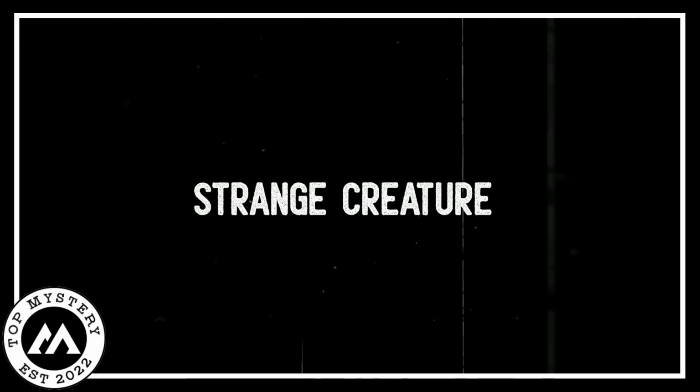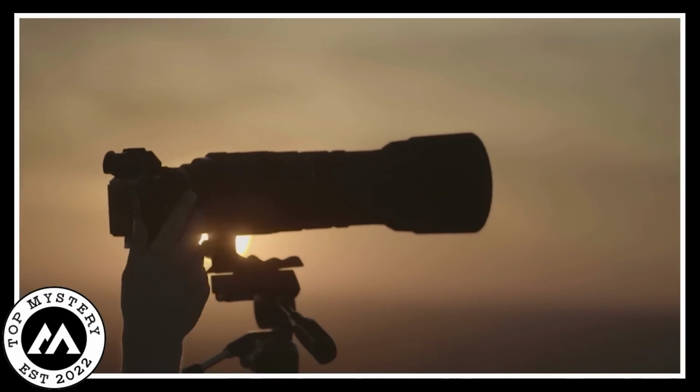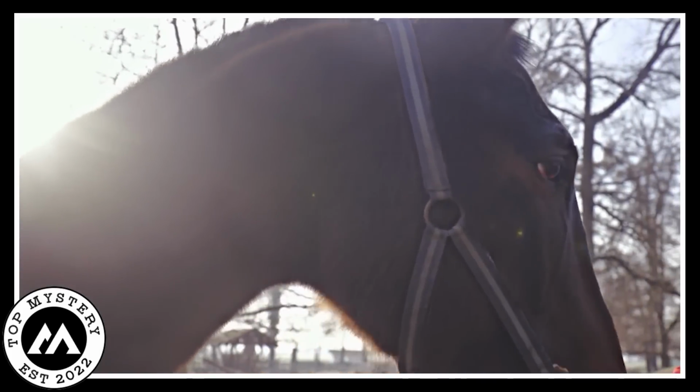Strange creature. A person recorded a mysterious sight of a creature. In this video, a strange creature appeared in the forefront of the camera. It seems like a person without clothes at first glance, and also it seems like he is struggling to enter a house. But the curious thing that happens when that creature drops its head down is that it does not resemble a human. Instead, it looks like the head of a horse.